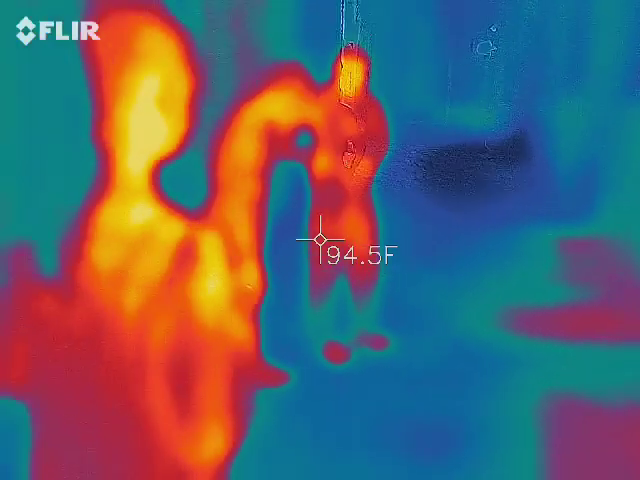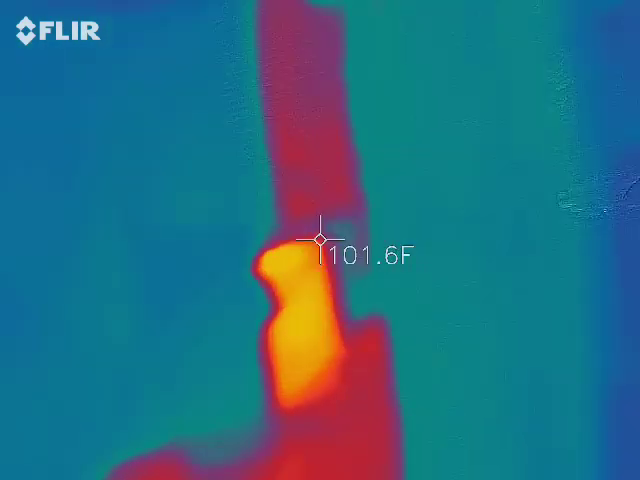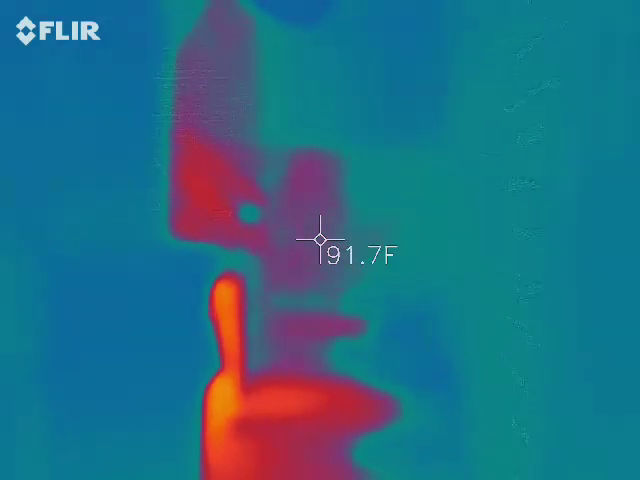So these date back all the way to 1796, I believe. But again, very interesting alley, given that this was somebody's residence.